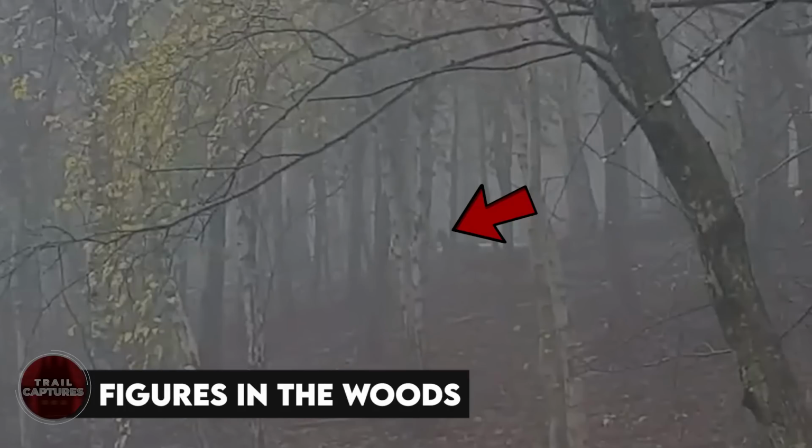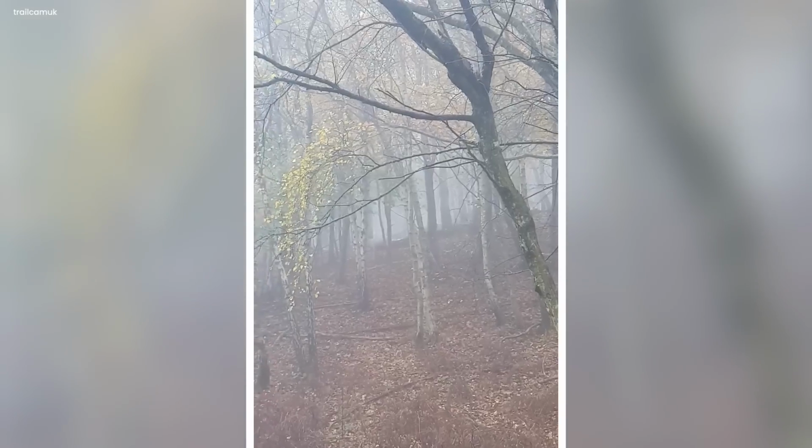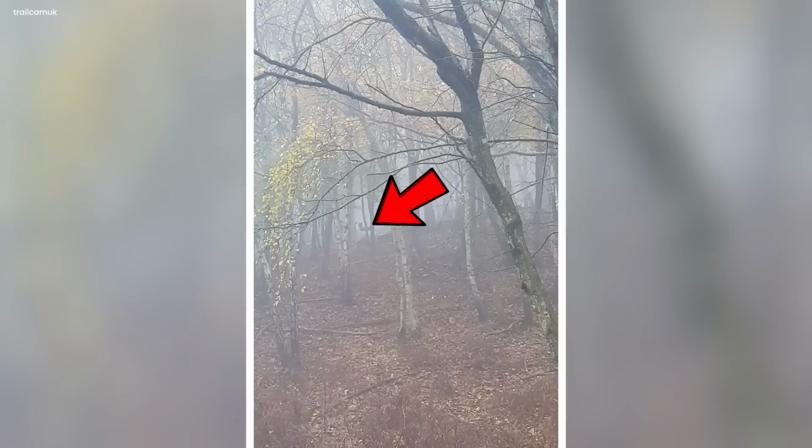Figures in the woods. In a quiet forest, a trail camera snapped a spooky shot in thick fog. A mysterious figure, all covered in mystery, stepped out of the mist. It felt like magic as the camera saw a puzzling person, their face hidden in the fog.